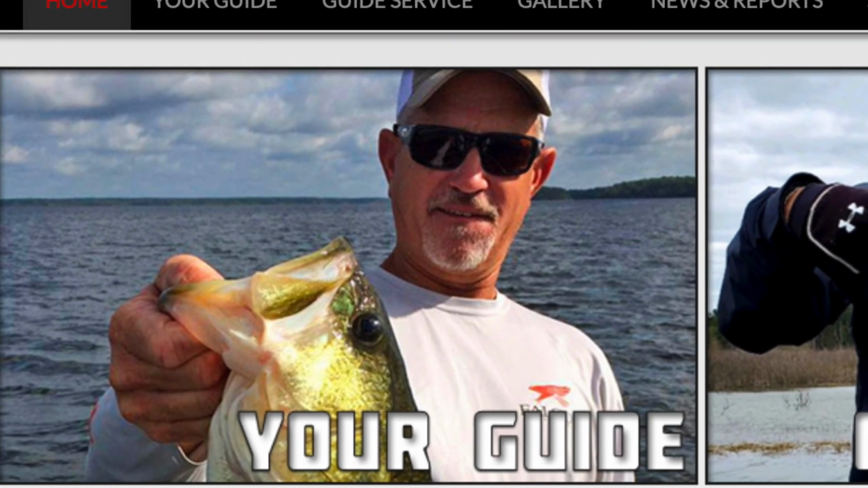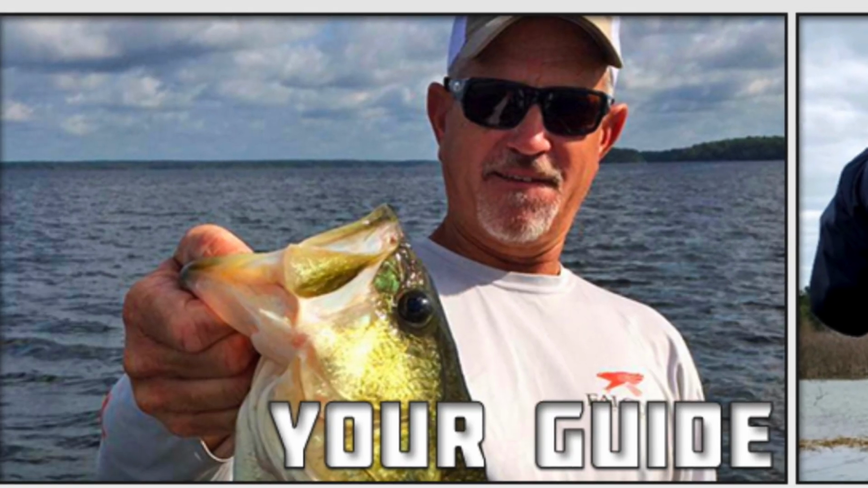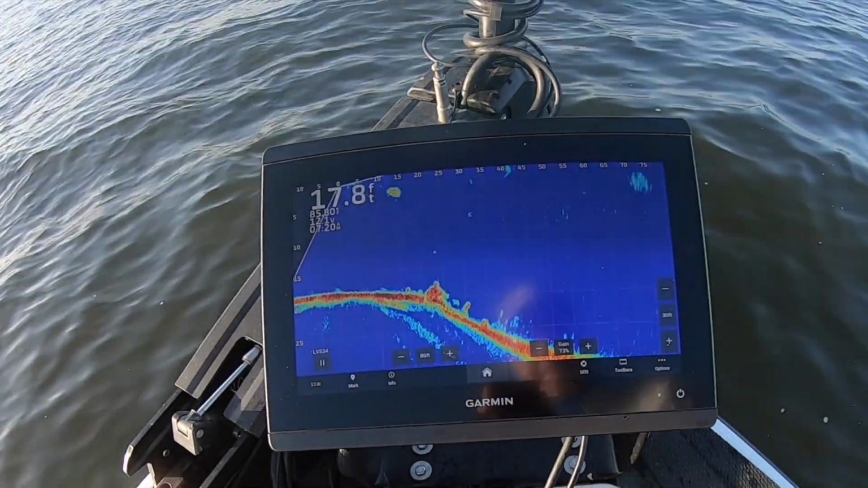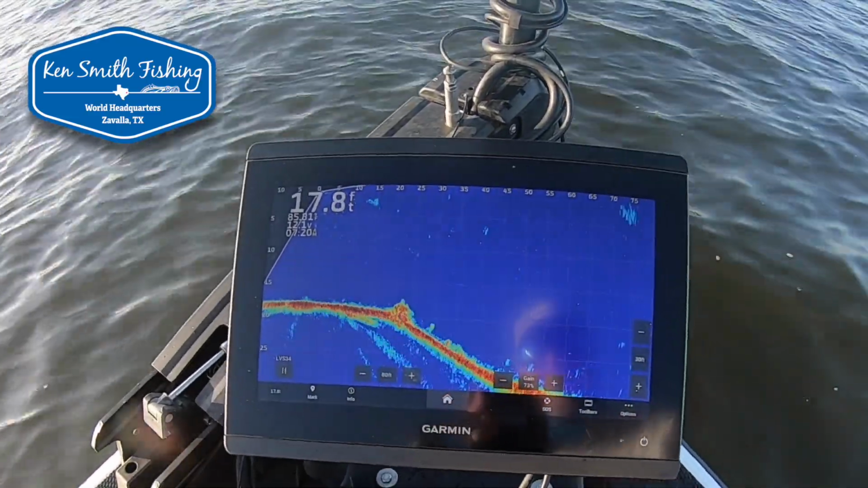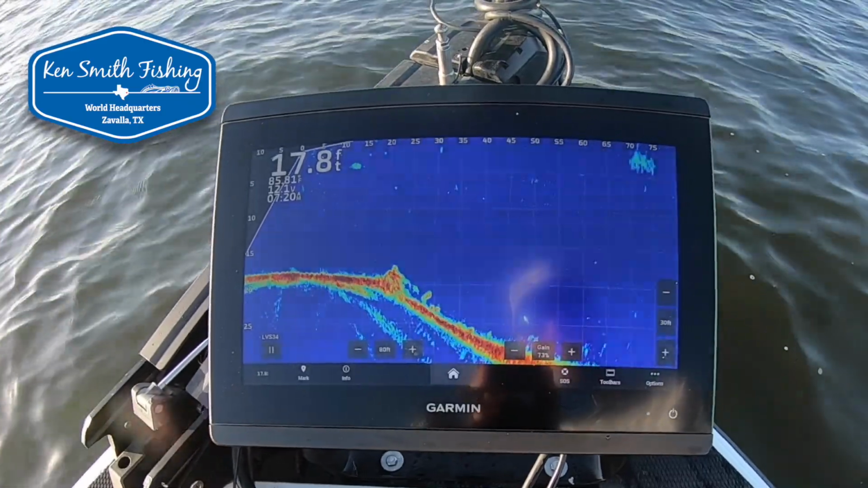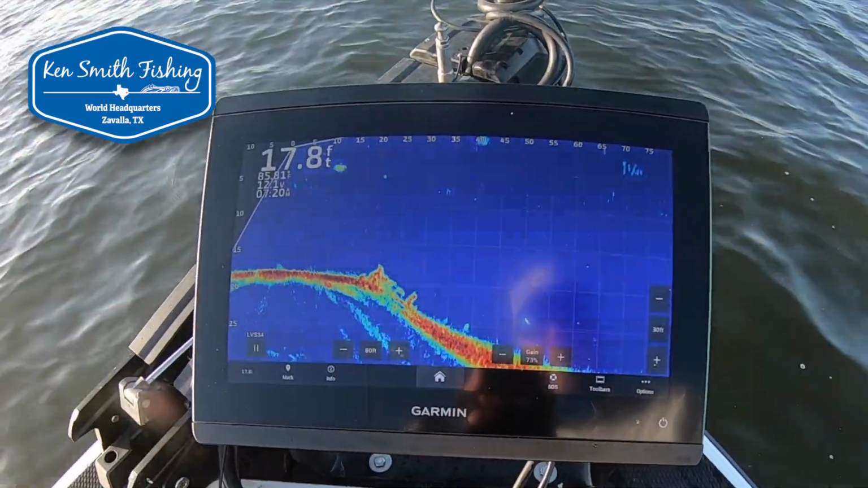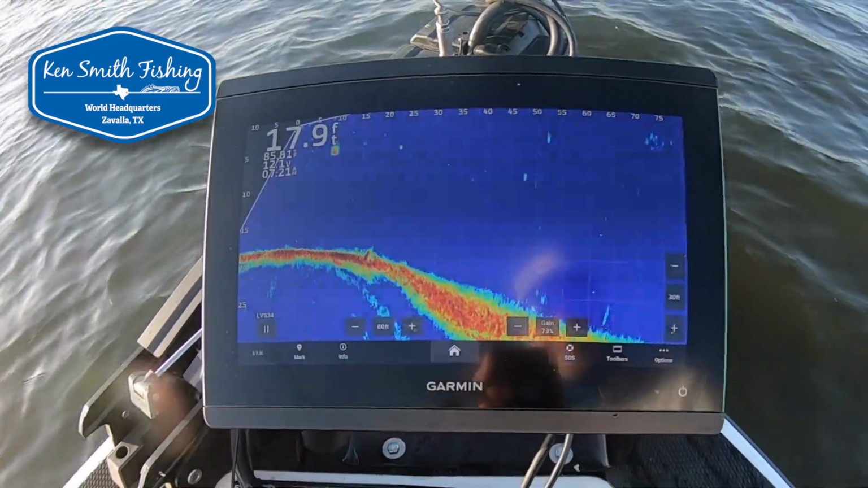And I think this is going to be a really fascinating series for you guys over the next couple of weeks. Here we go. Oh, where is he? It's down there on top of those stumps. Oh, here, I'll show it to you. There's a fish right on it on the bottom. Two of them. Is that him right there? Yeah.